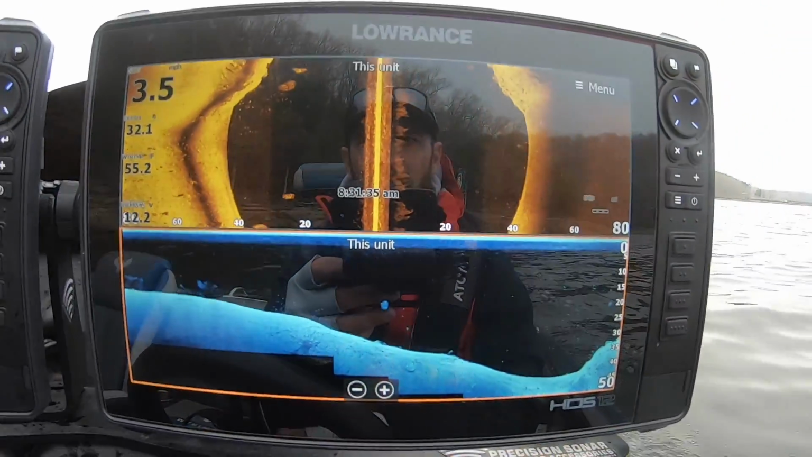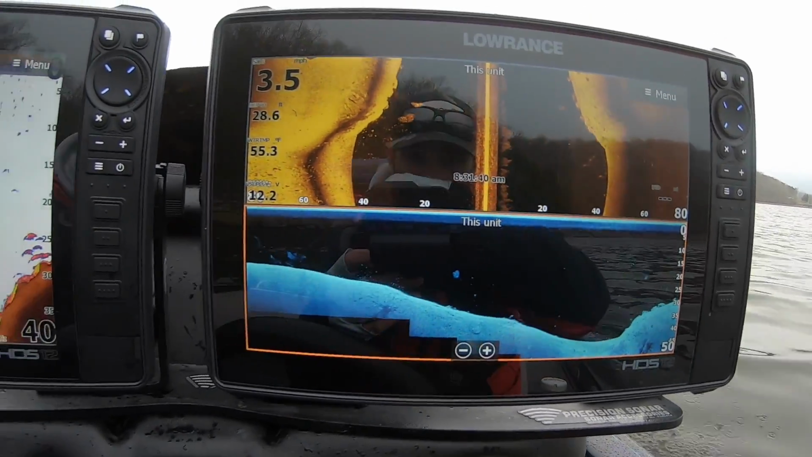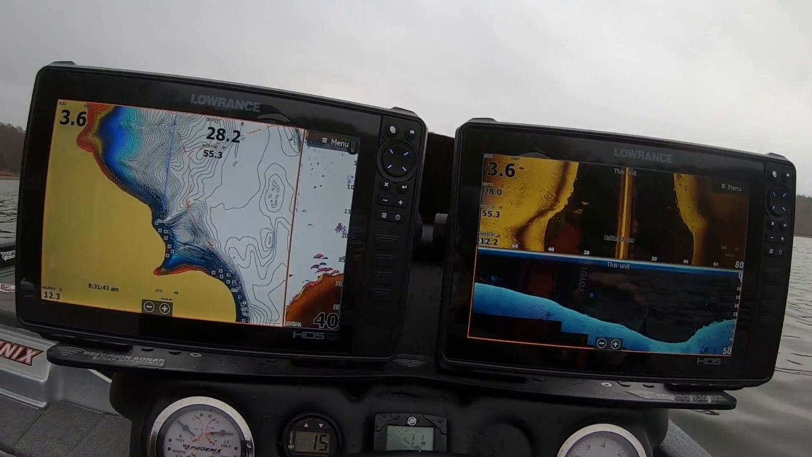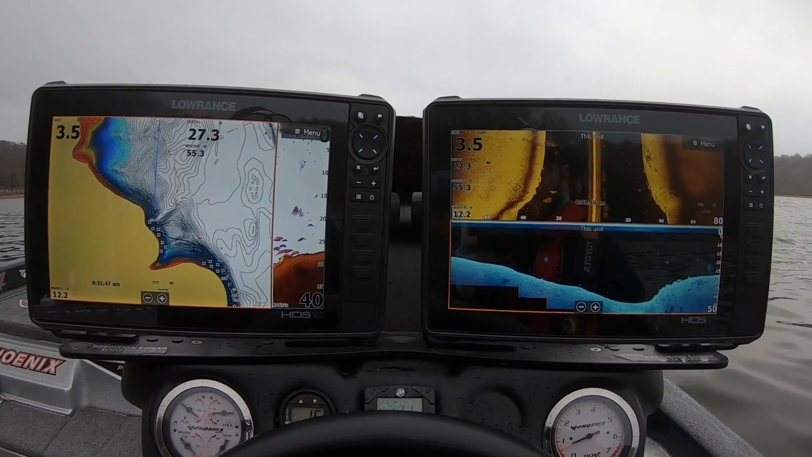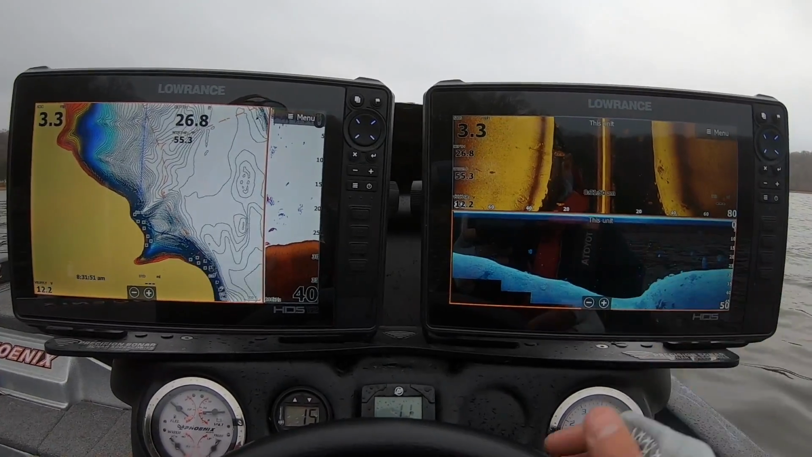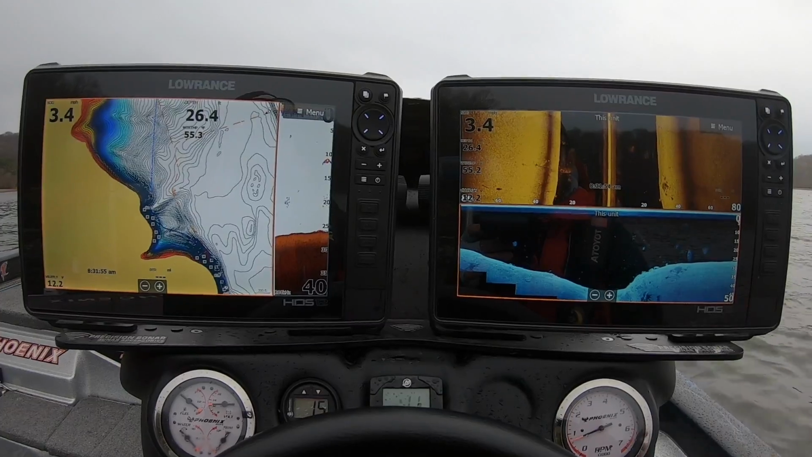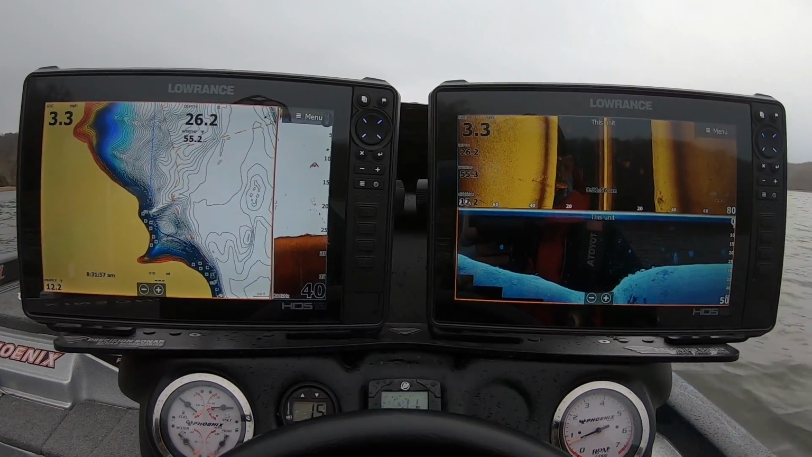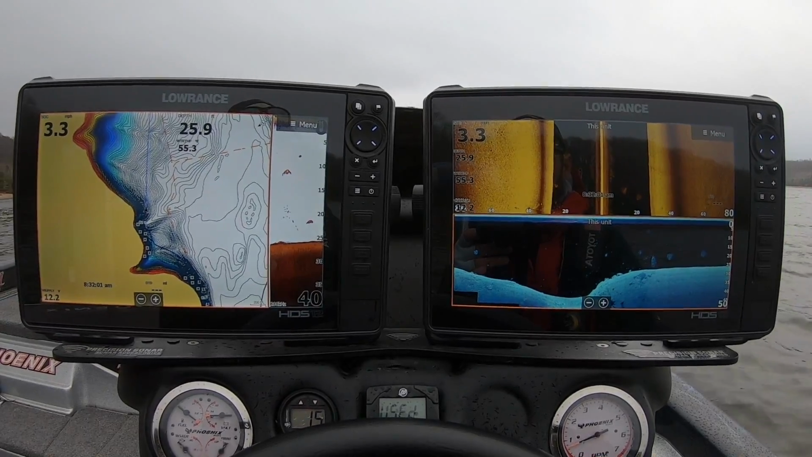Before I go any further here, I want to show you guys my settings. Starting with the big picture, I run 4 Lowrance HDS Live units on my boat. We'll talk about my units up front here in a little bit. I want to start with these right here at my console. These are how I find most of my fish throughout the year. Bass fishing, crappie fishing, doesn't matter. And this is my setup 90% of the time right here. This is how they're set.